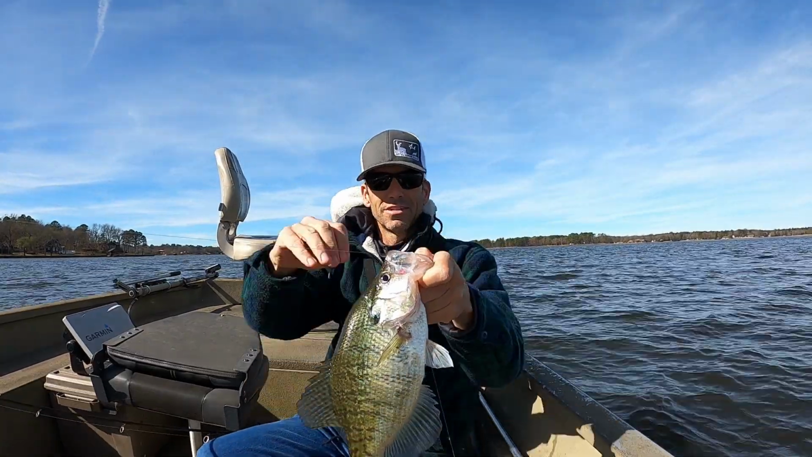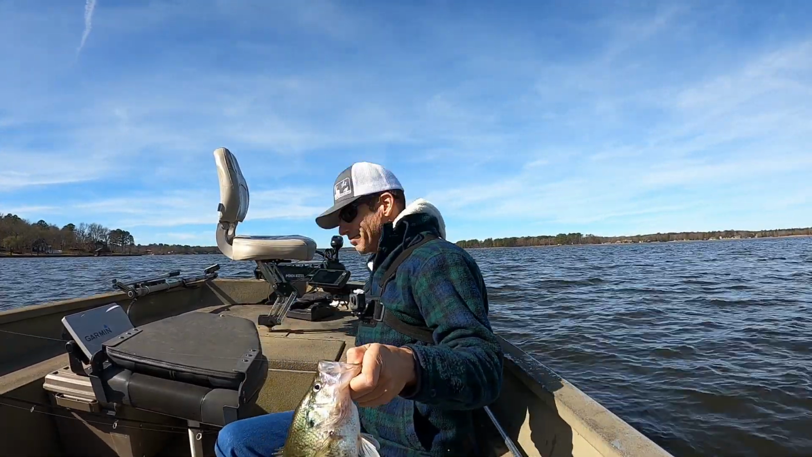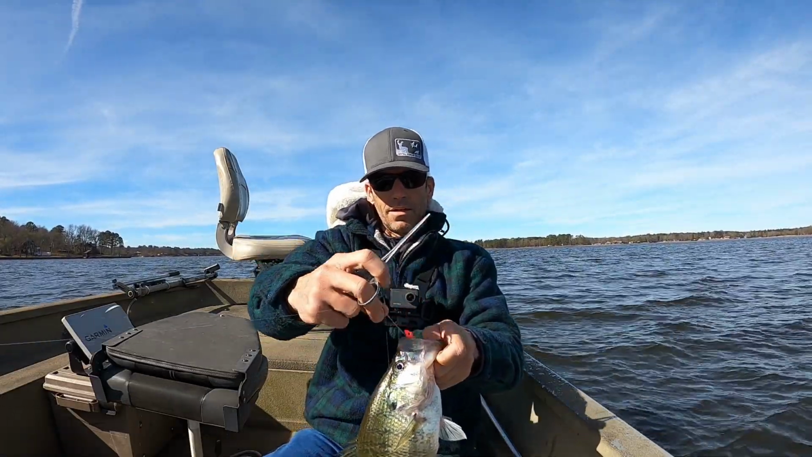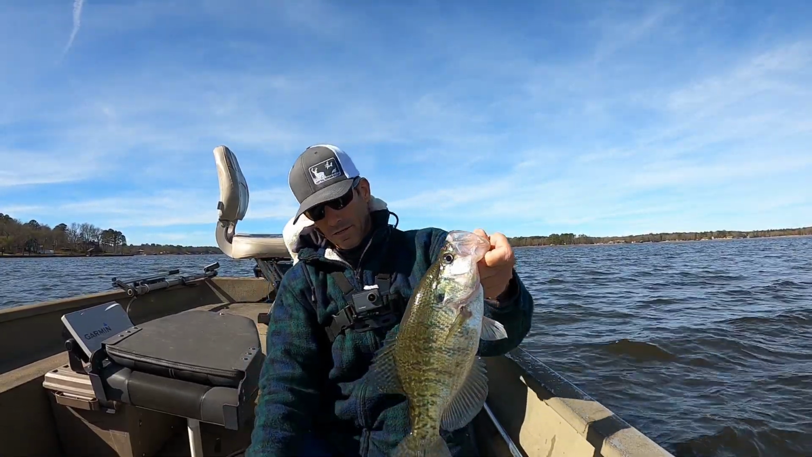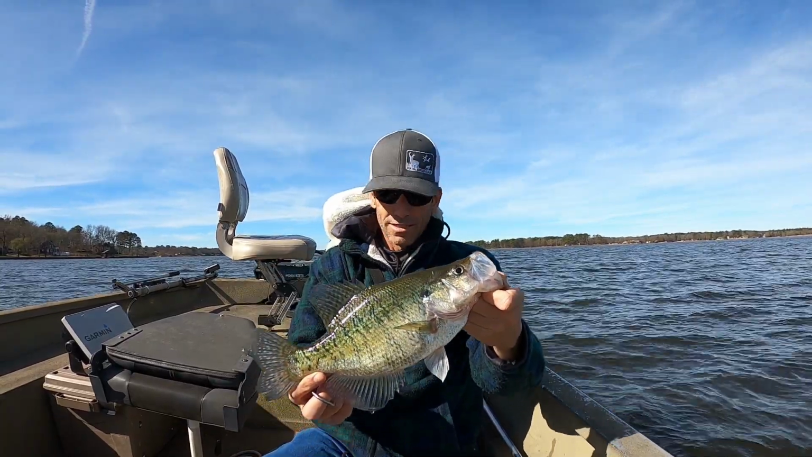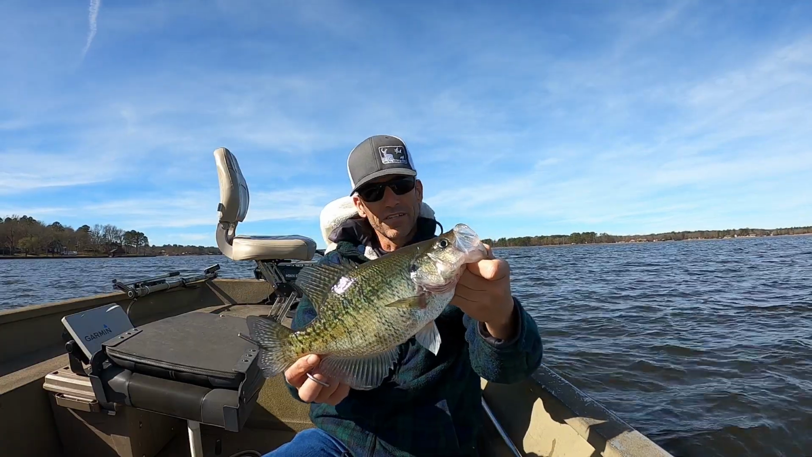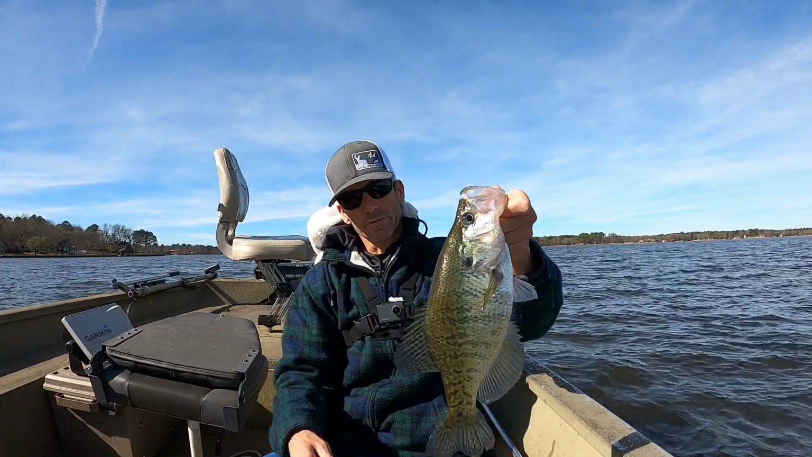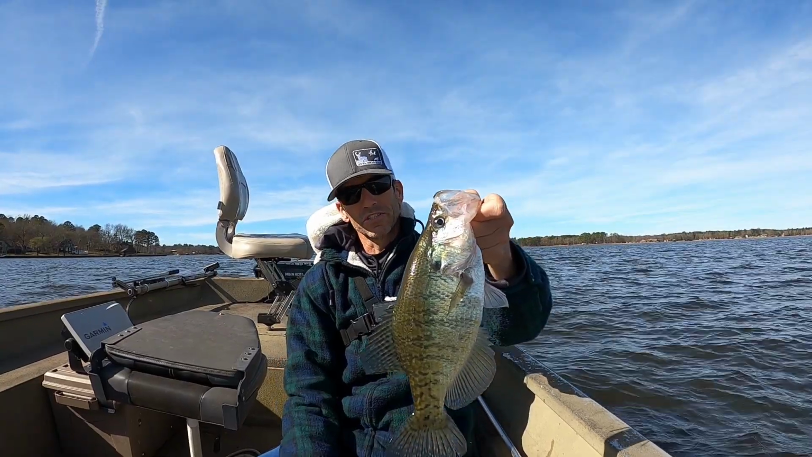Another nice fish. If you hadn't already tried trolling for crappie, I'd advise trying it. It's very effective. You can find them really quickly, and you can catch a limit real fast. I mean, it's just a very simple way to fish.